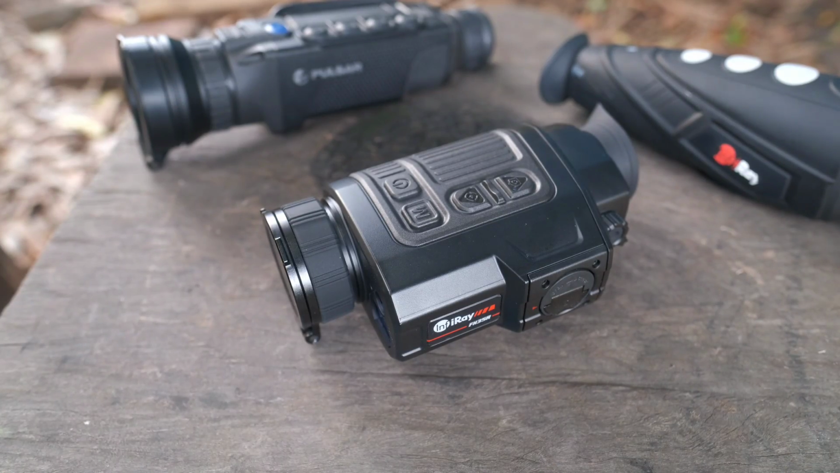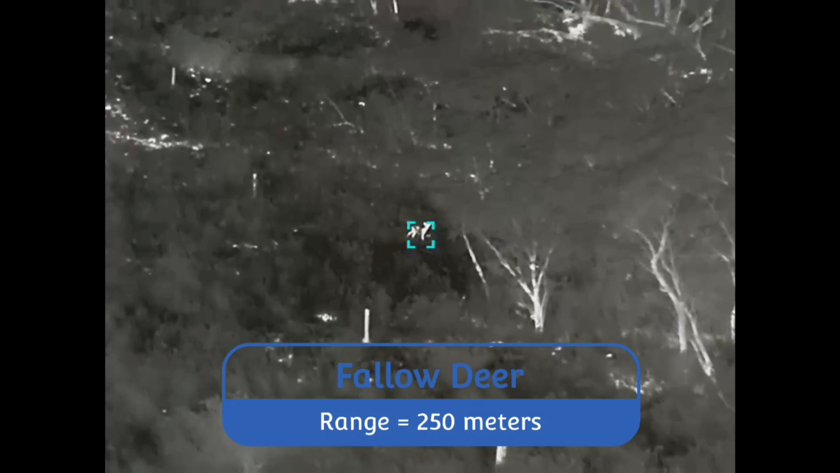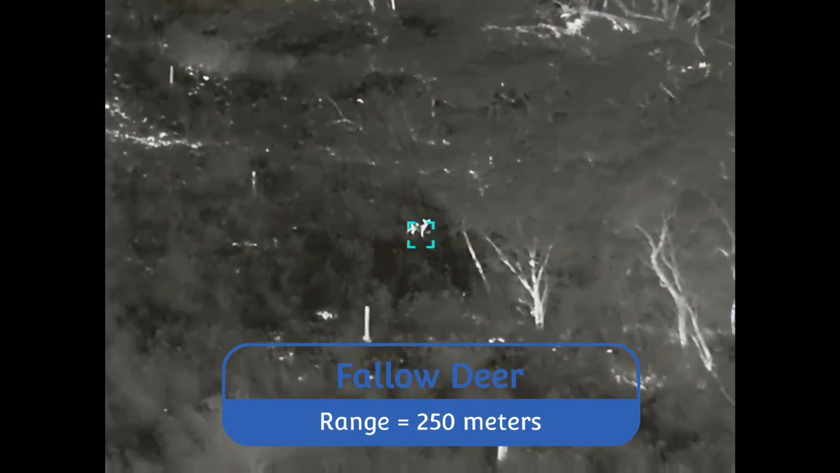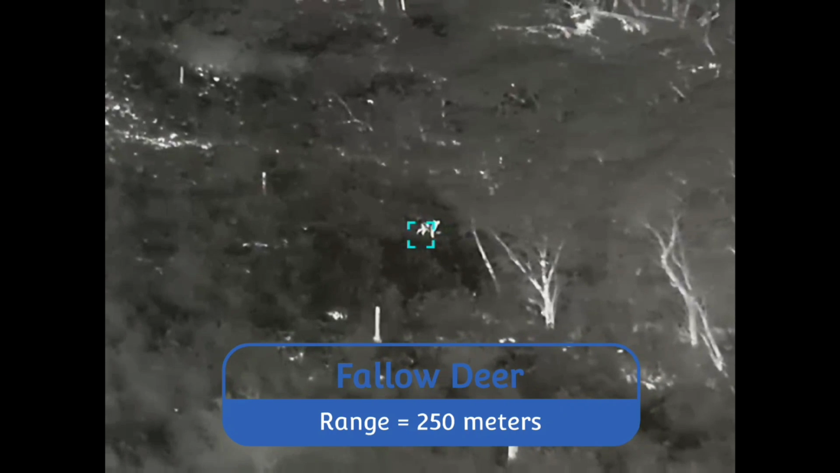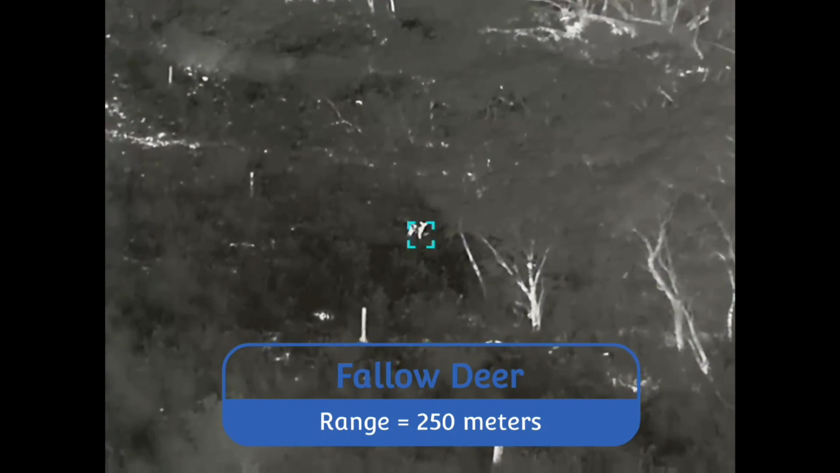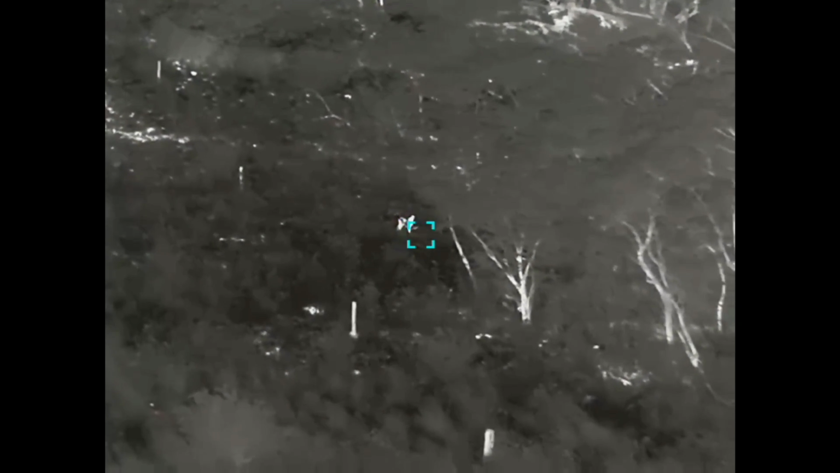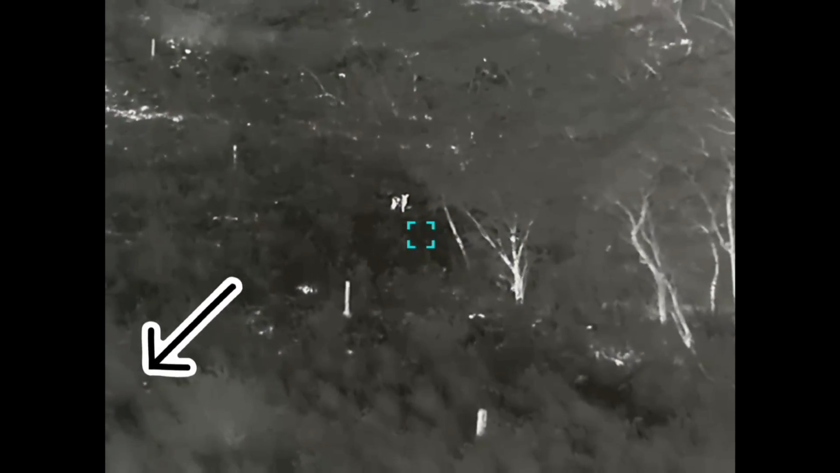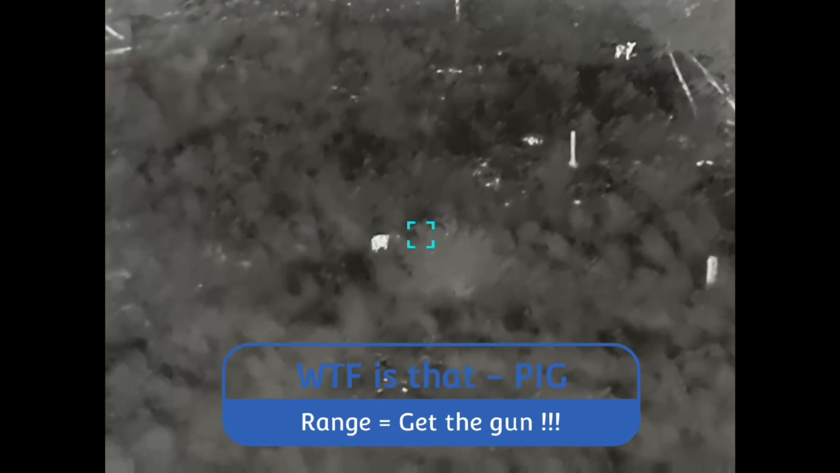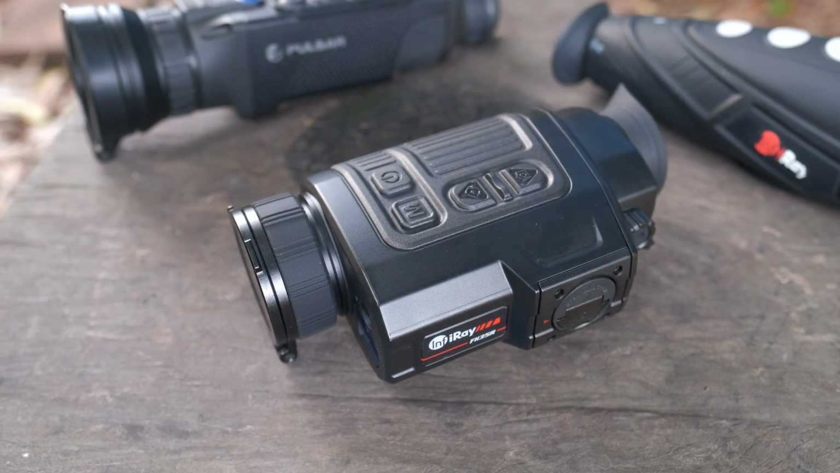As for usable ID ranges, with the Finder, I'm comfortable getting ID on a moving fox to about 250 metres. I've a few clips taken with the device of foxes in stubble. It ranges from 1 to 200 metres, and there was no doubt at the time amongst sheep that I was viewing a fox. You'll see legs and a good outline at this range. Further than 200 metres, and like many thermals, you get a good feel after experience on ID based on body movement, but body shape tends to drop off past that range.